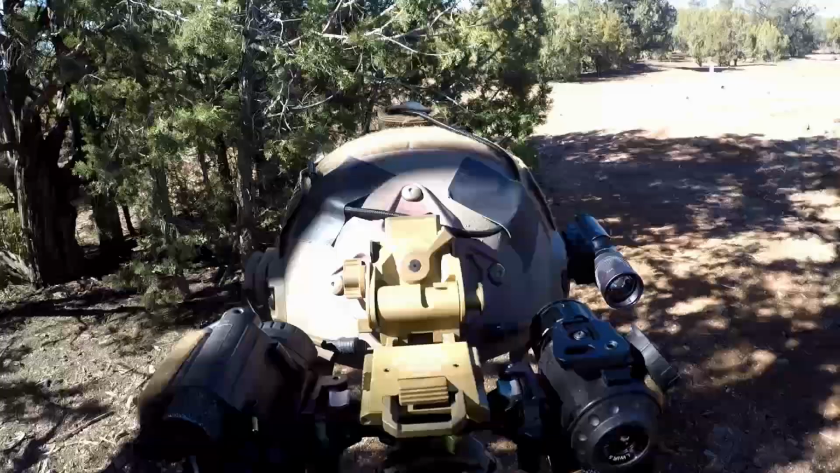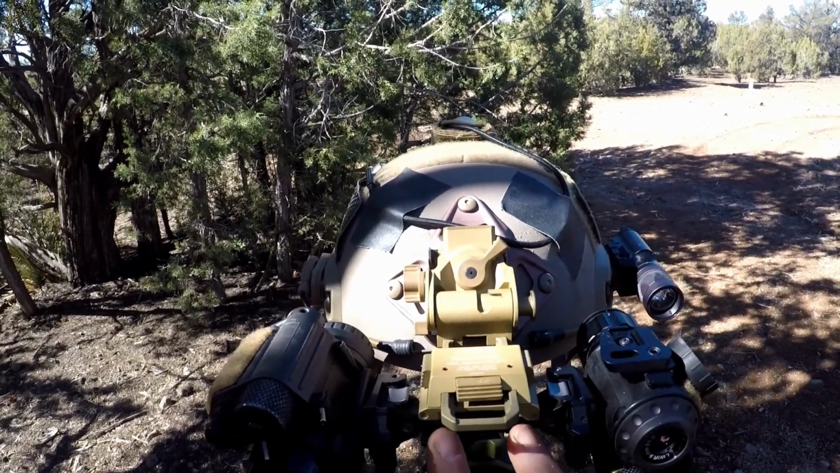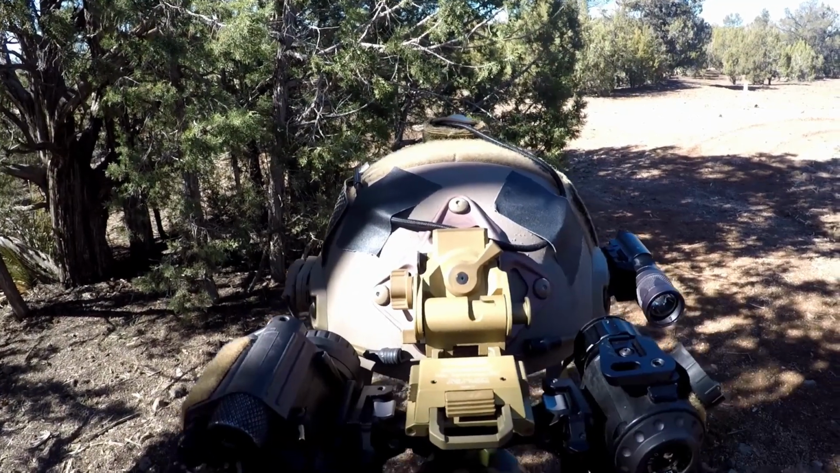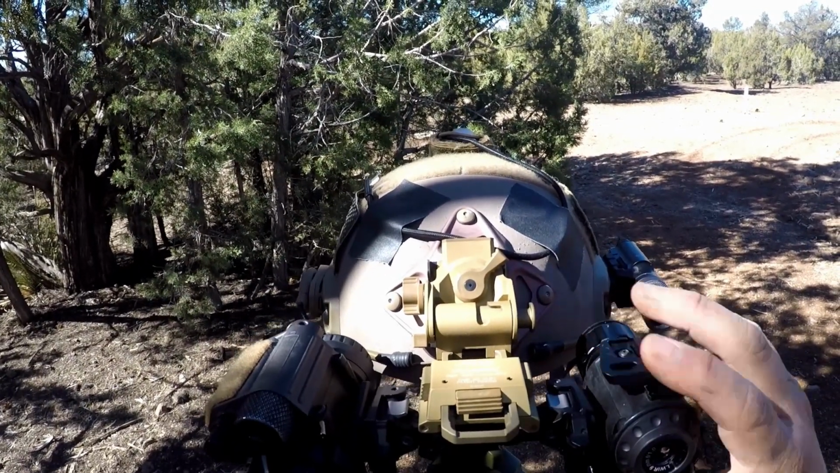What's up, Nightwalkers? In this video, I'm going to go over this particular setup, FLIR breach and PVS-14 together on a KVC Universal Bridge. I've been using this now for about 2.5 months or so, at least 3 times a week. I have enough time under my belt now where I just want to share with you some of the things that I've discovered with this particular setup.